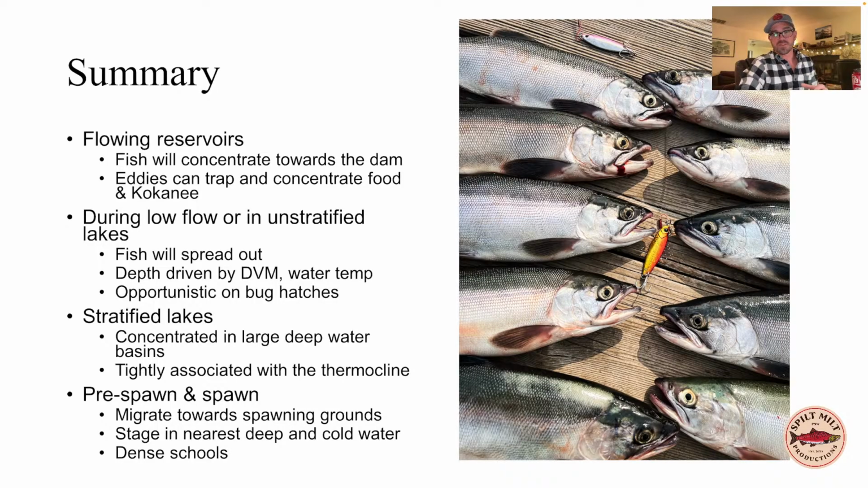So just in summary here, there's a lot I covered, but in flowing reservoirs, fish are going to concentrate towards the dam, and eddies can trap and concentrate food and kokanee. So during these flow periods on these larger reservoirs, think about how much water are they dumping, how long have they been dumping water, and are there any areas that are likely to create back eddies, any coves or large points.